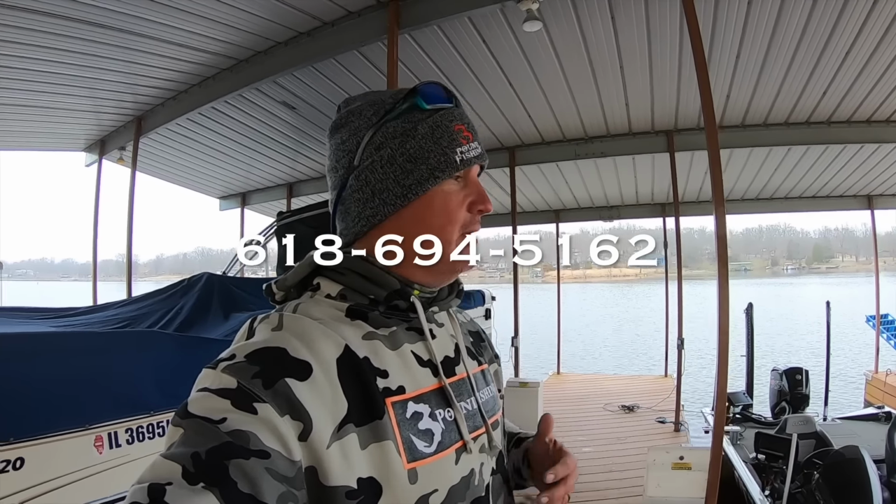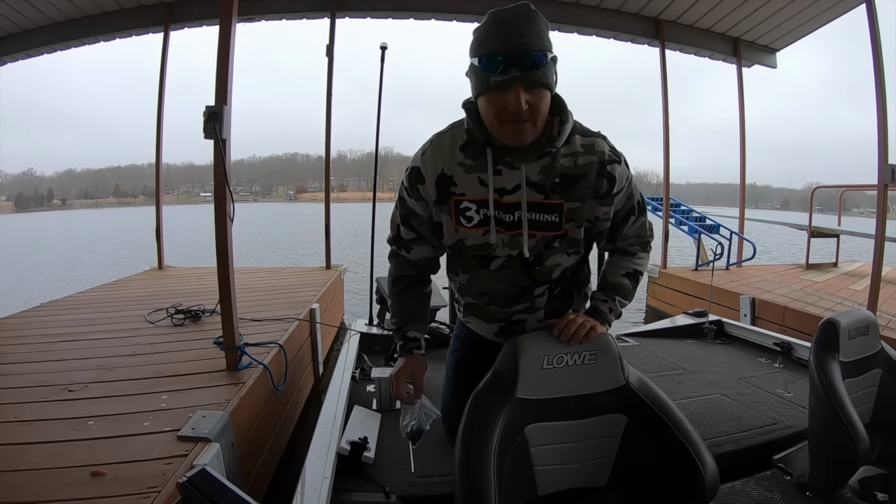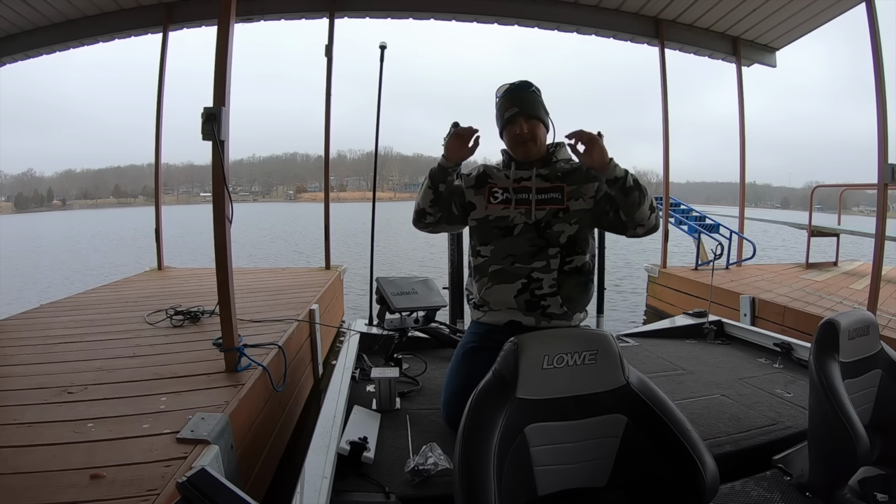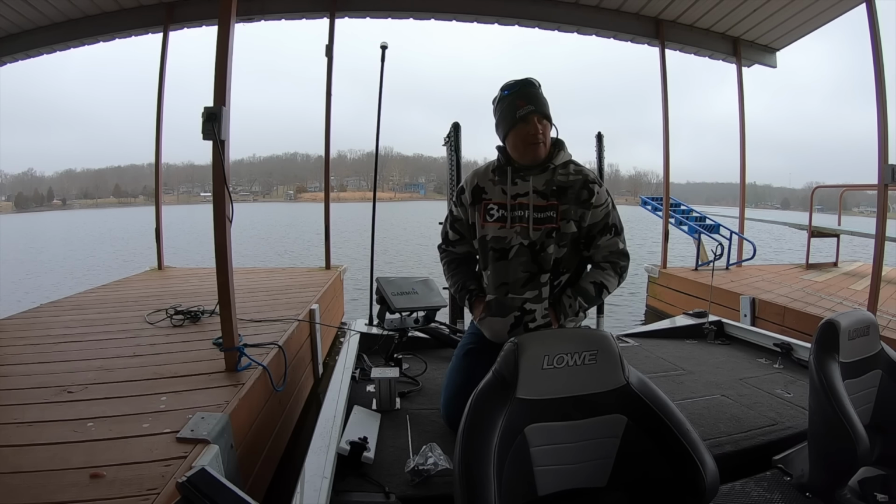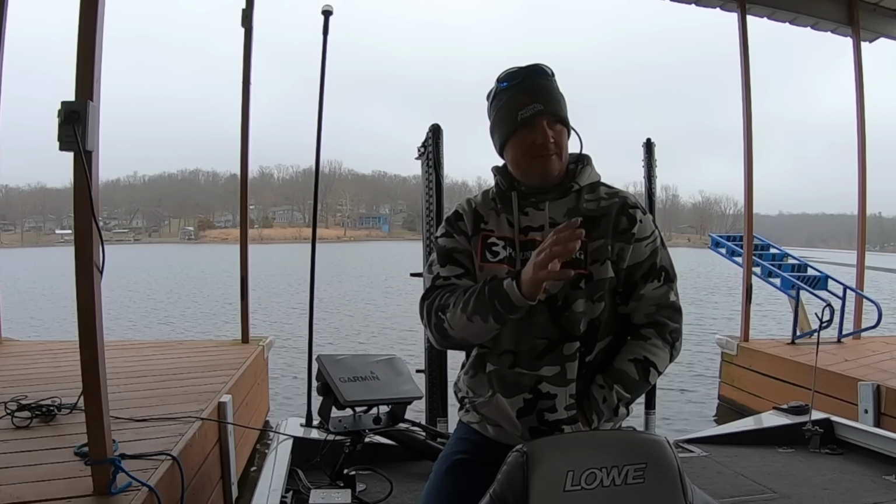But today we're going to talk about the second LiveScope on my boat. I've got 2, one in the front, one in the back, and I wanted to explain that whole thought process and how that all came about. So, all right, folks, here's the story on my LiveScope system. I'm going to try to give you a quick video on why I went with 2 LiveScope systems on my boat.